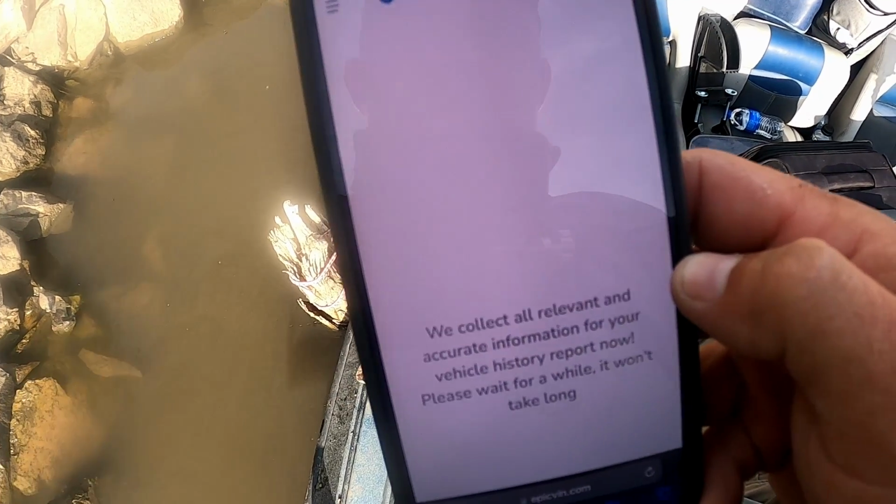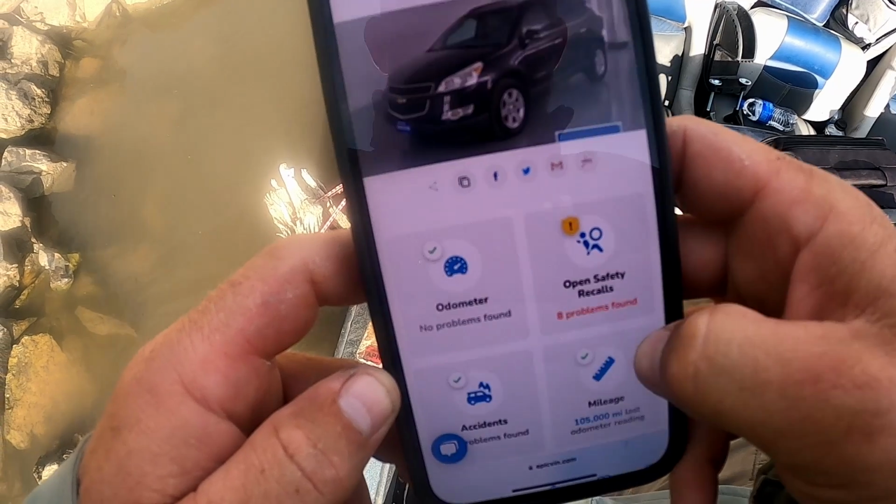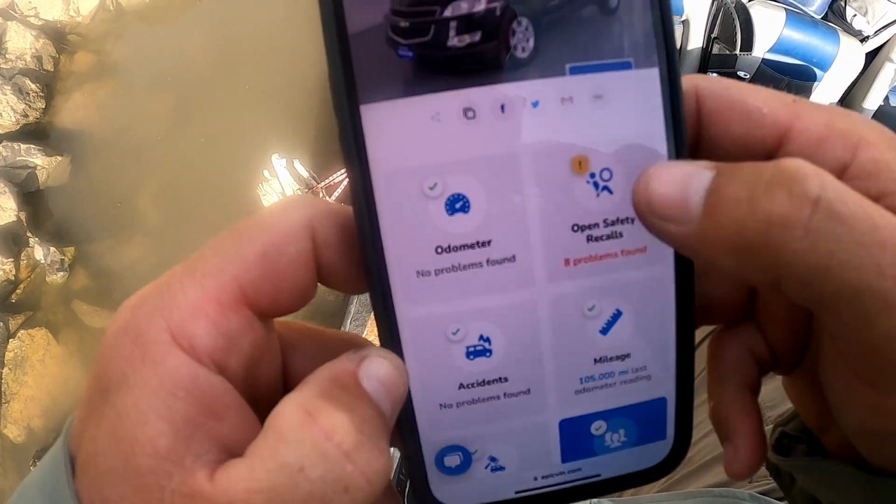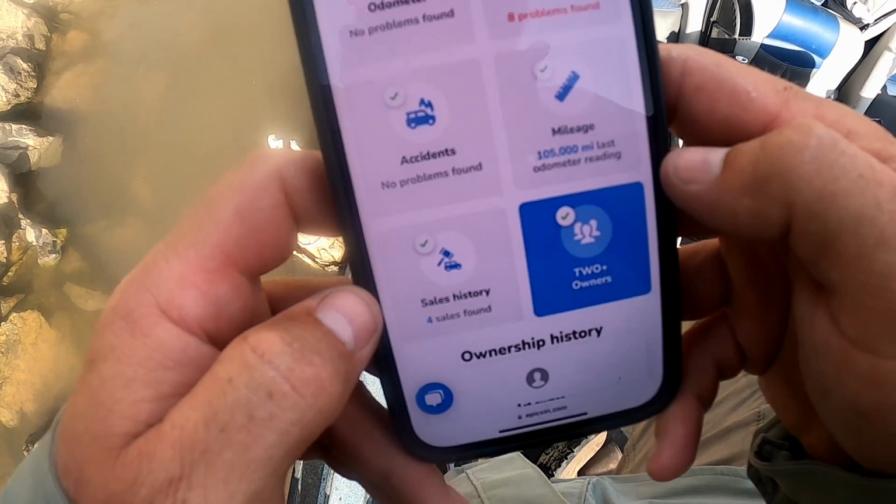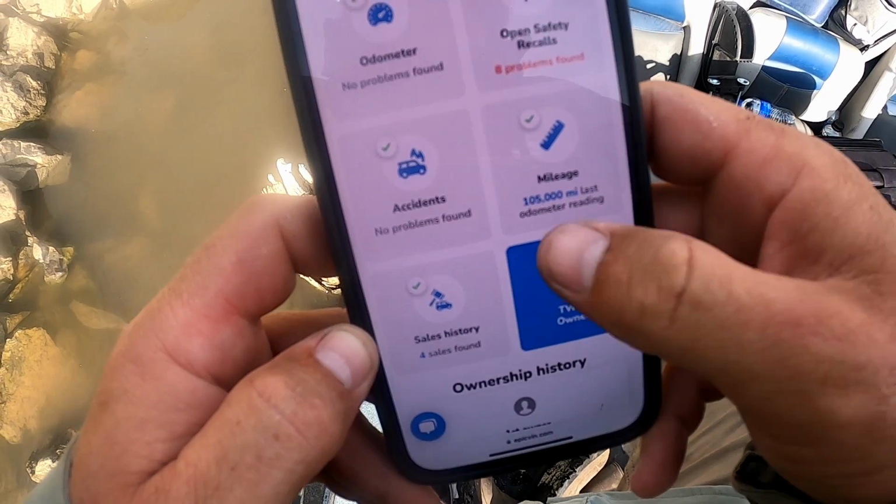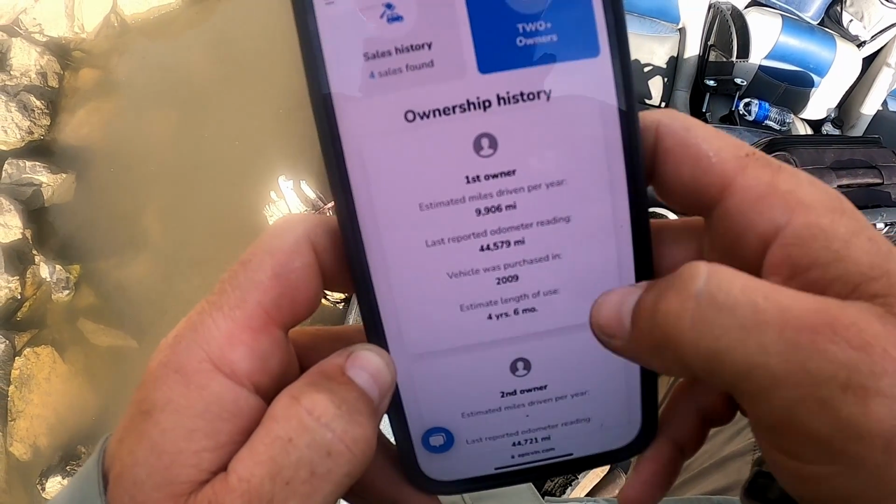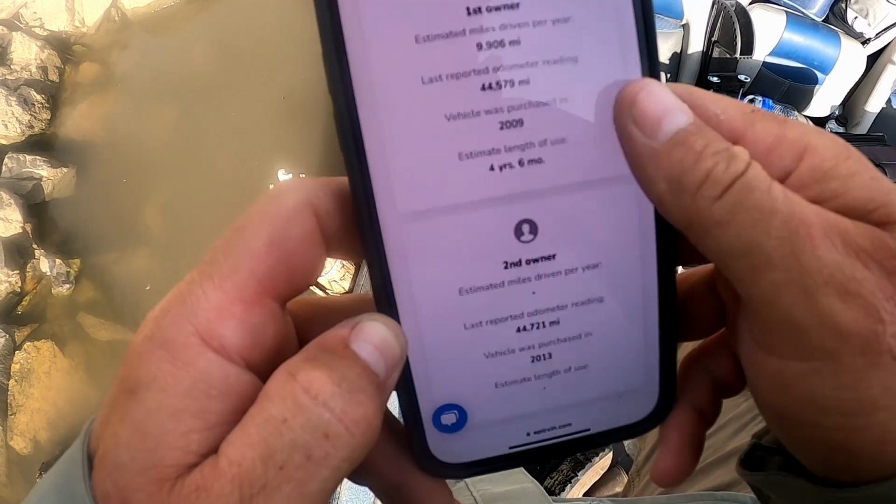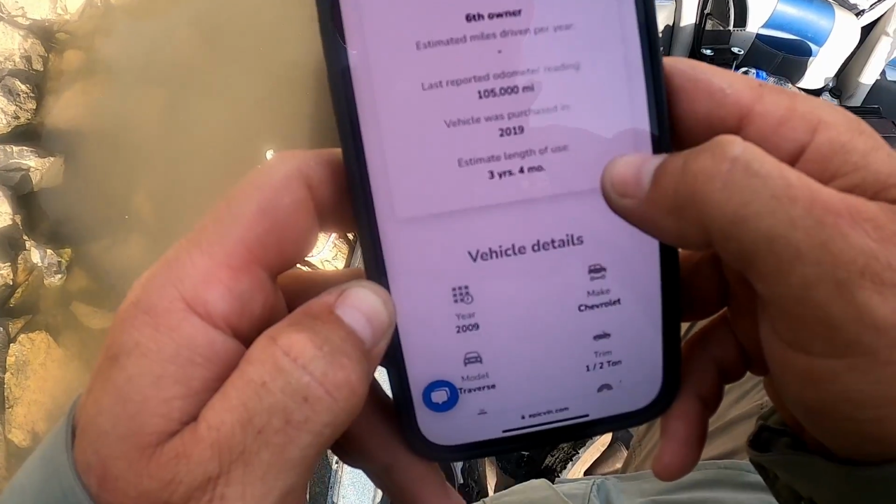It pretty much pulls up everything that it has on this car. No odometer problems, open safety recalls, no accidents. Mileage was 105 at the last odometer reading. One owner. It's pretty cool. It shows everything: second owner, third owner, fourth owner, fifth owner, sixth.